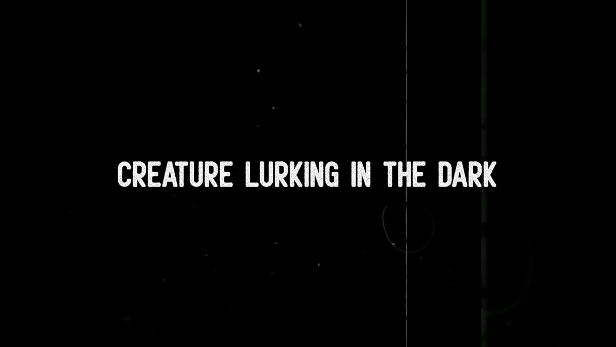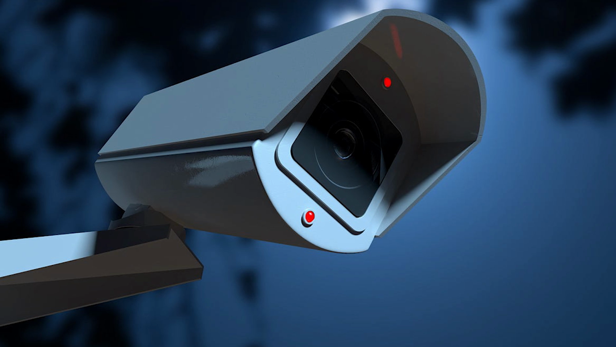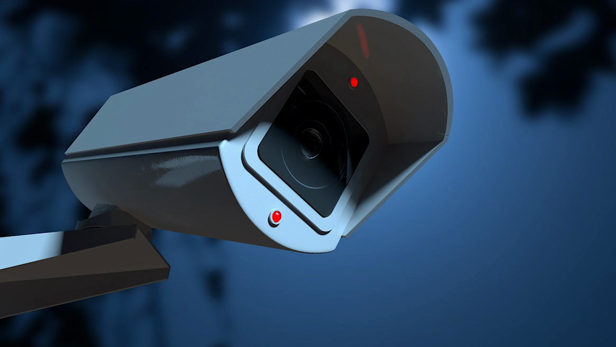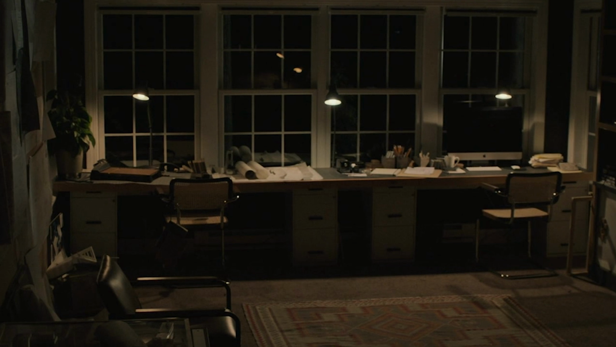Creature lurking in the dark. In the comfort of our own homes, we feel safe and secure. But for one homeowner, a trail camera revealed a shocking truth. Strange and unexplained creatures lurk in the shadows, and one such entity has left a family on edge. Old Fogey John's trail camera captured eerie footage of a mysterious being skulking in the brush. The creature's glowing eyes pierce through the darkness, sending chills down the spine.